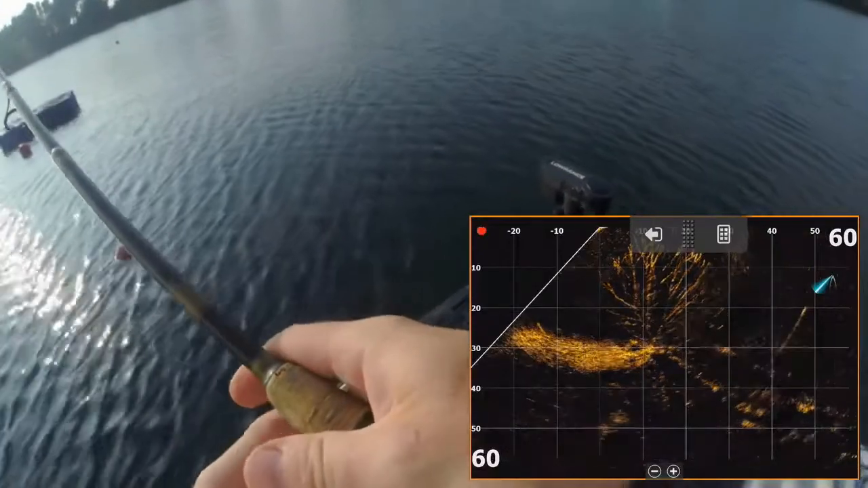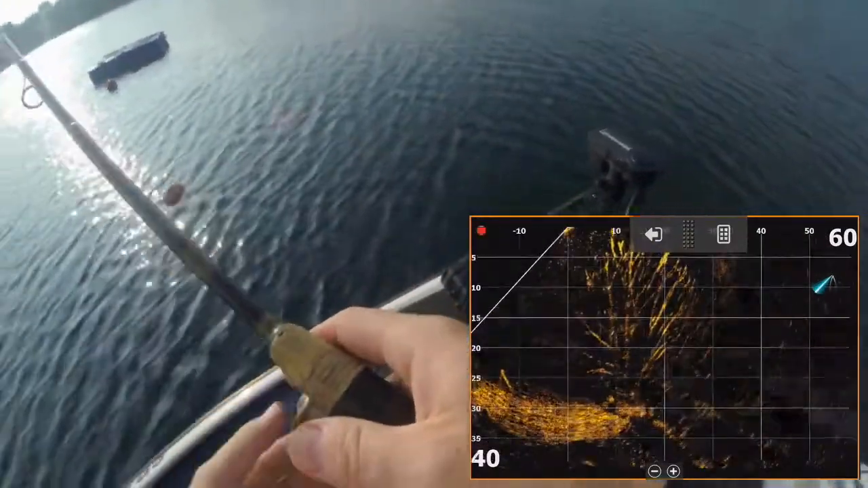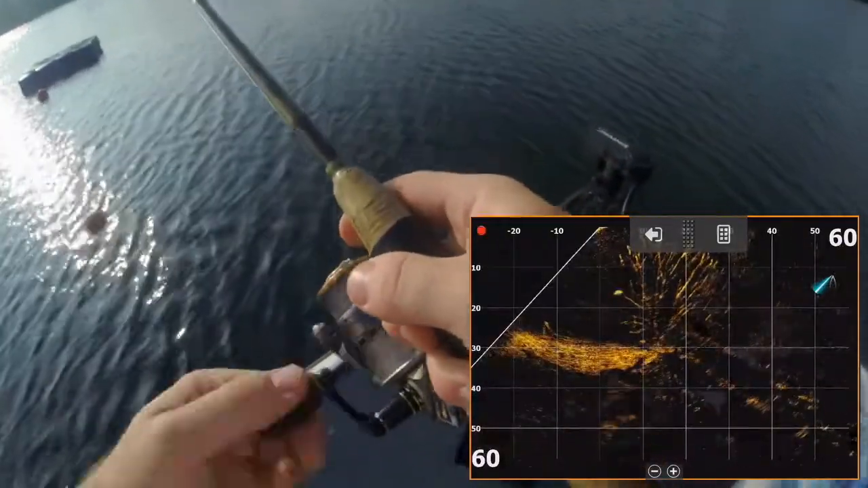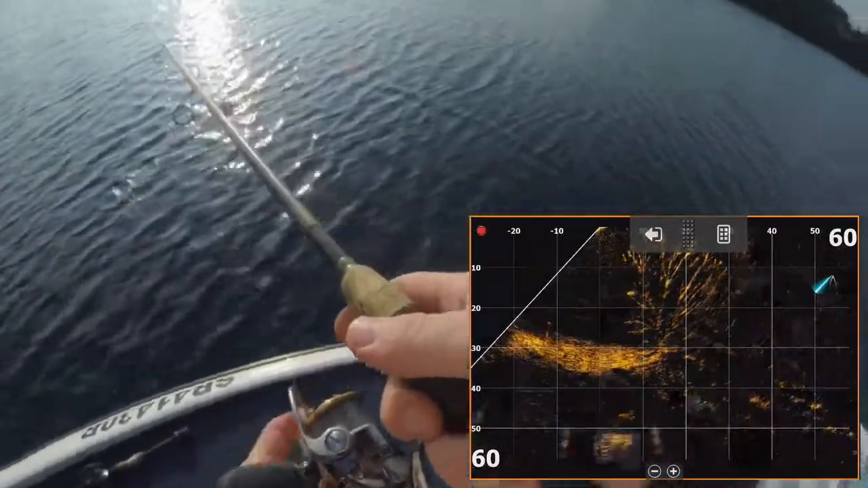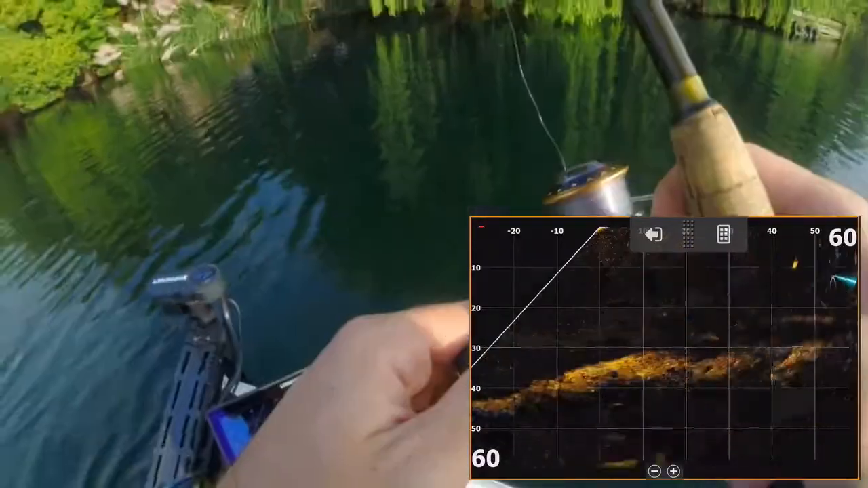But the capability of this transducer is incredible. The range is amazing. So that's the type of imaging that you're going to get. And there seems to be a fish at the base of the tree and a fish just this side of the tree underneath the boat there. You could see him flash in and out of the cone.